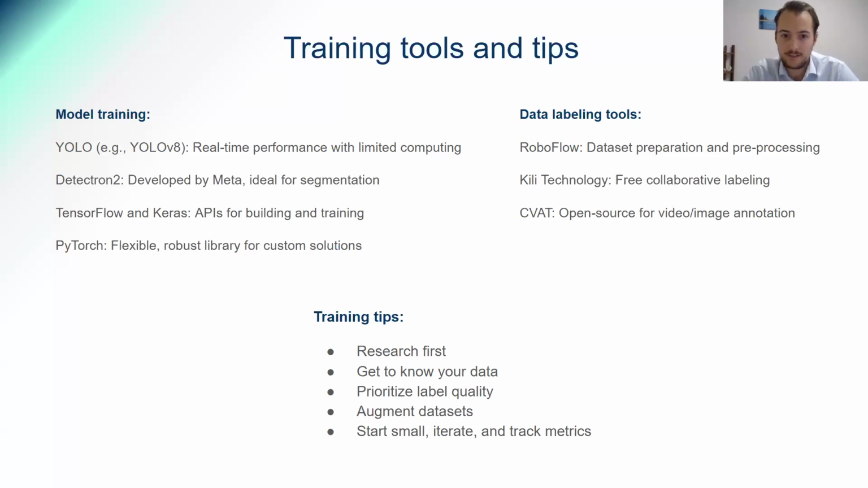Ultralytics has tons of these models, and they're very popular. They provide real-time detection with limited computing. Detectron2 is a big one, developed by Meta, formerly Facebook, and it's great for segmentation, also very fast, and can provide real-time detection.